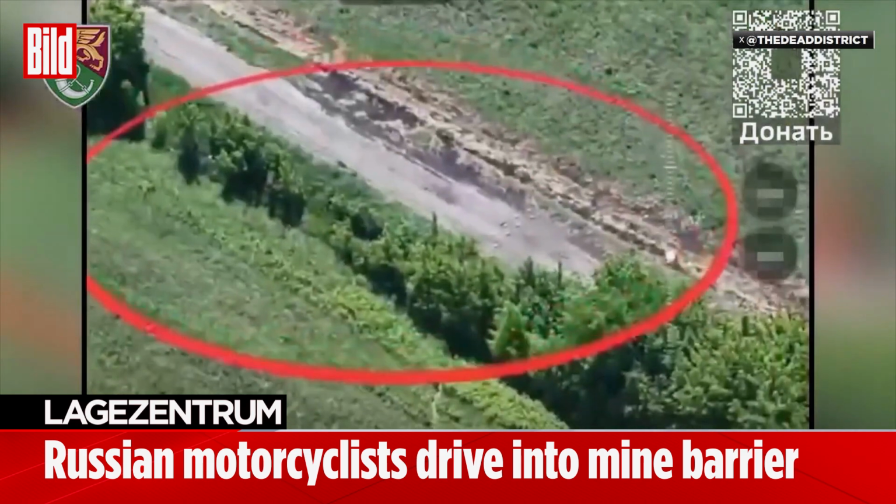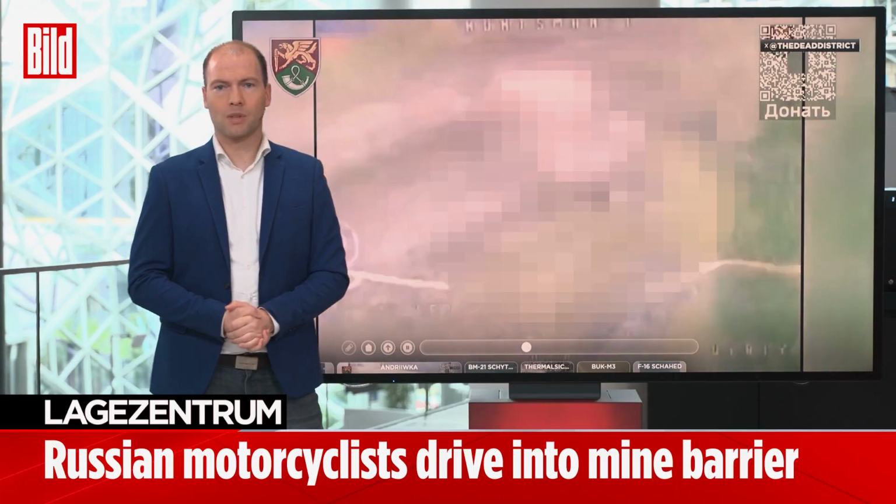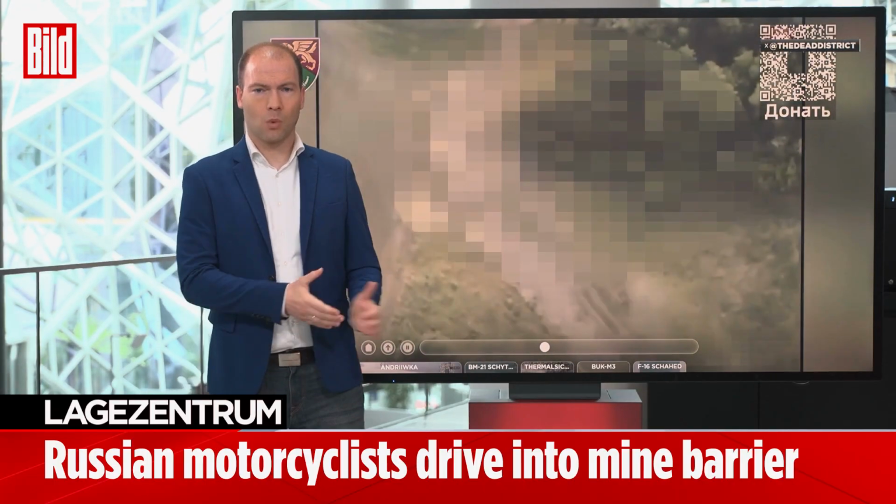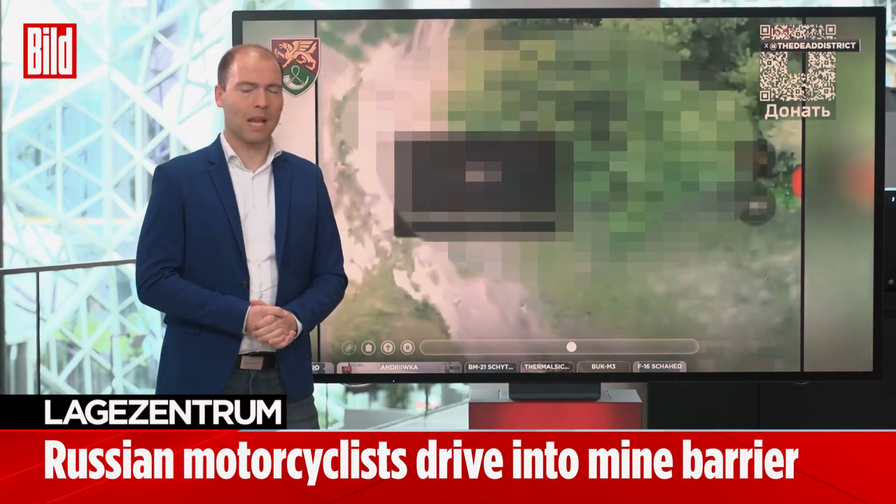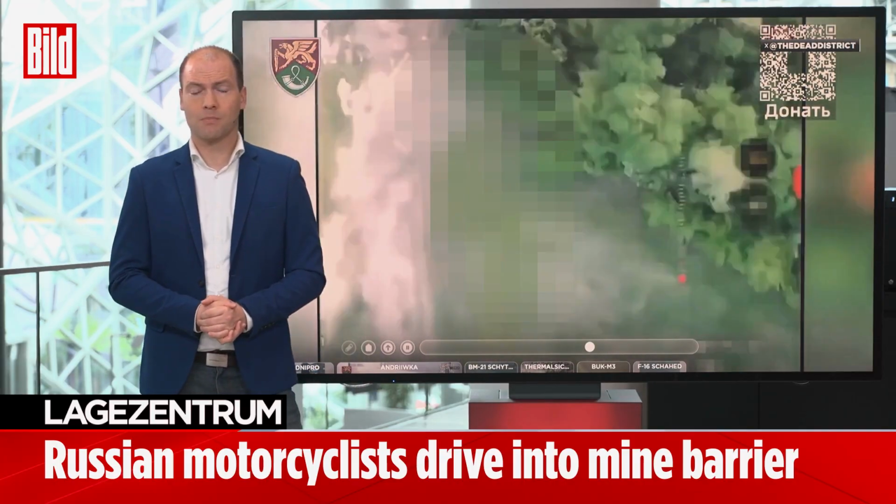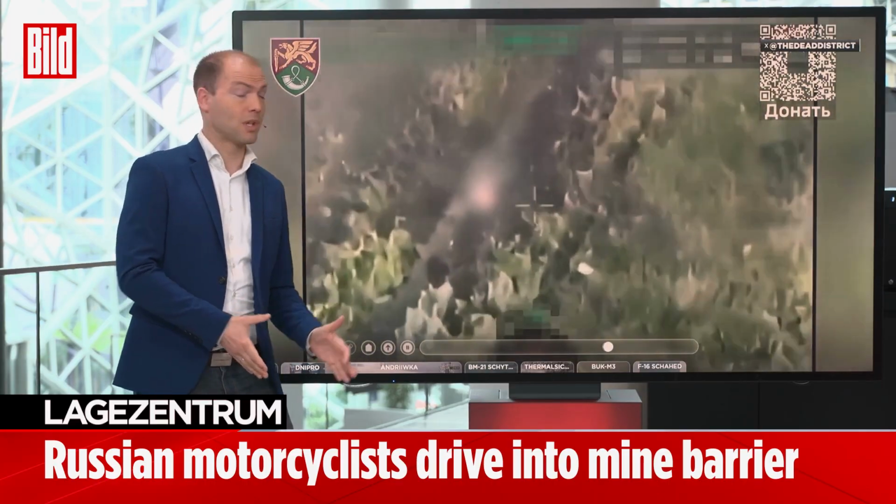The drone lunges into the mines, and due to the power of the primary explosion, the mines nearby explode as well, thus clearing the way for the advance. As we continue, we have to pixelate the whole thing because over time, we see that more and more of the motorcycles and also more and more of the infantrymen here are being stopped and indeed killed by the Ukrainian army. However, the whole thing clearly shows what we've said and what Ukraine has been stating as well. Andriivka has also been successfully recaptured and is no longer under Russian control.